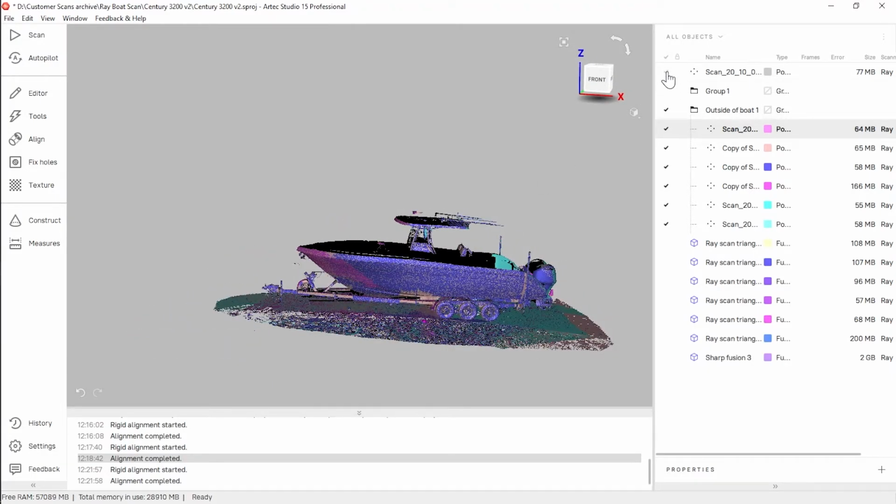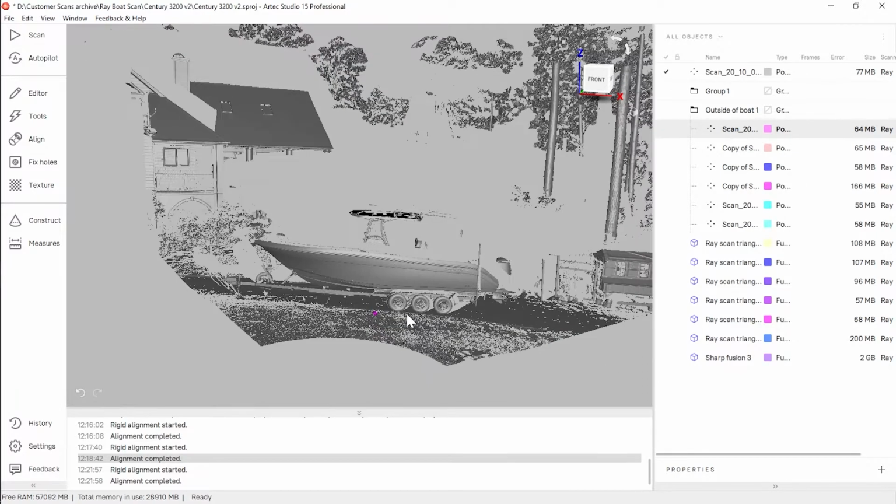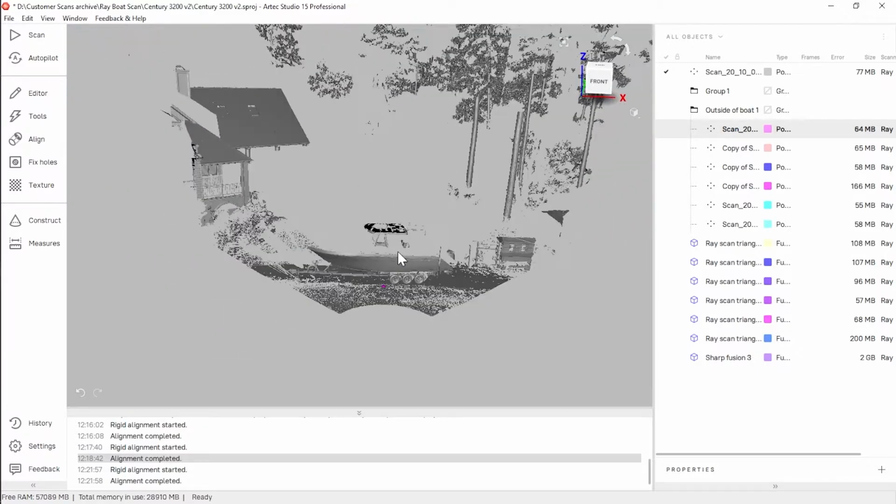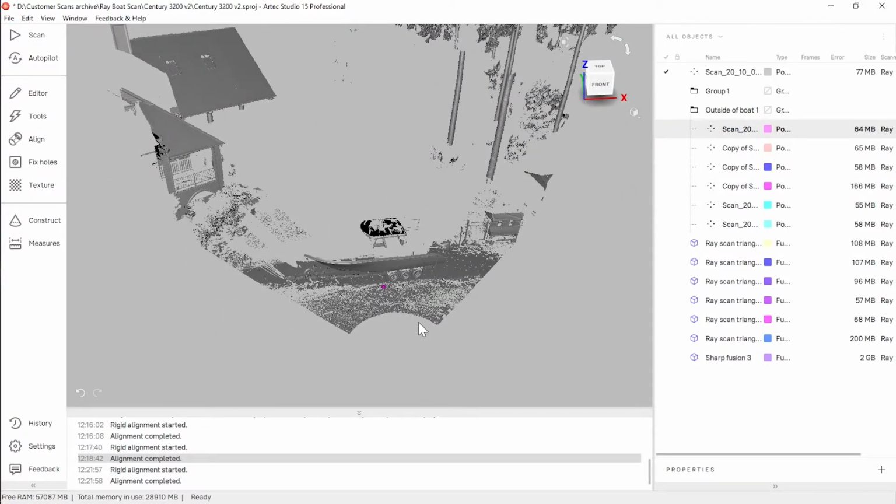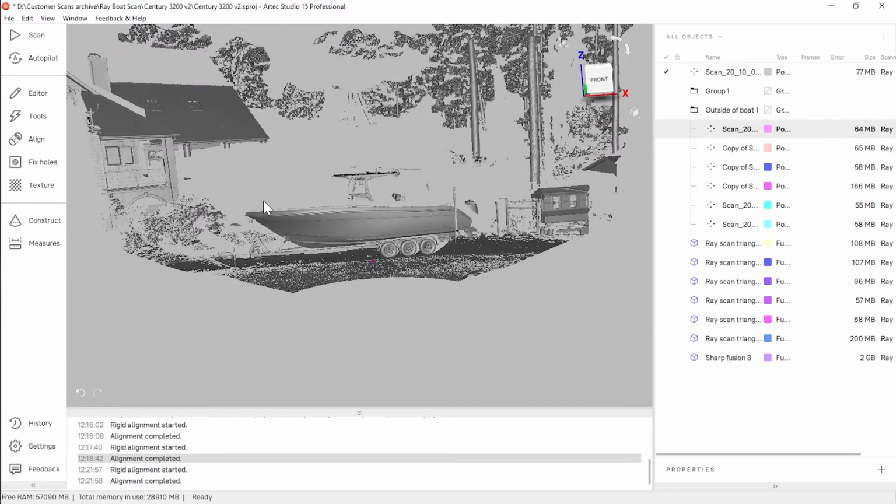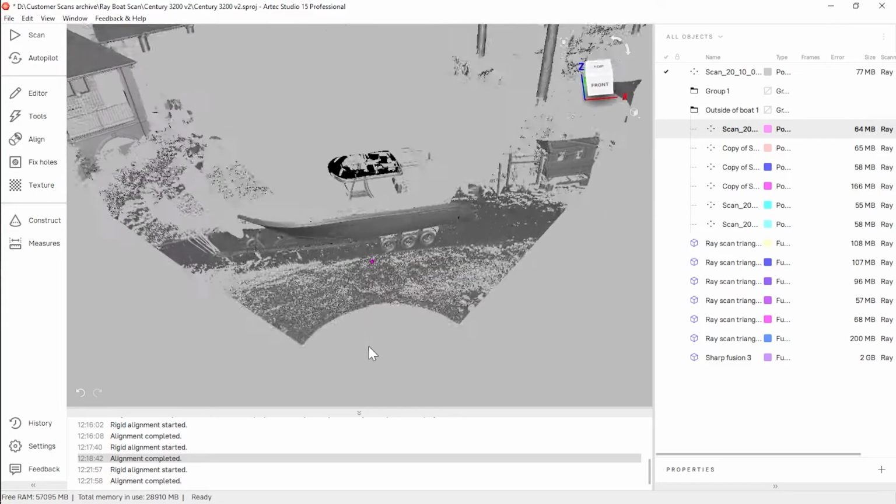And an example of what a raw scan coming off of the Ray would look like is this guy here. It's just a copy of one of those 6 that was left unmodified. You can see the circle here. This is where the Ray was placed for this particular scan, capturing this wedge that contains the boat.